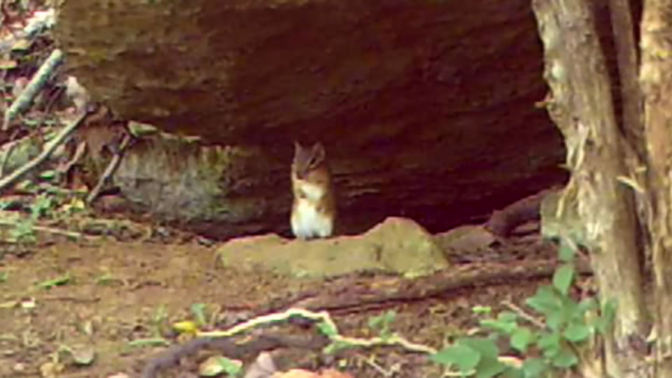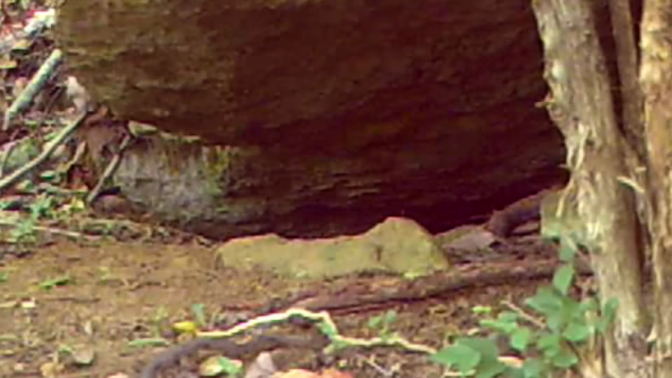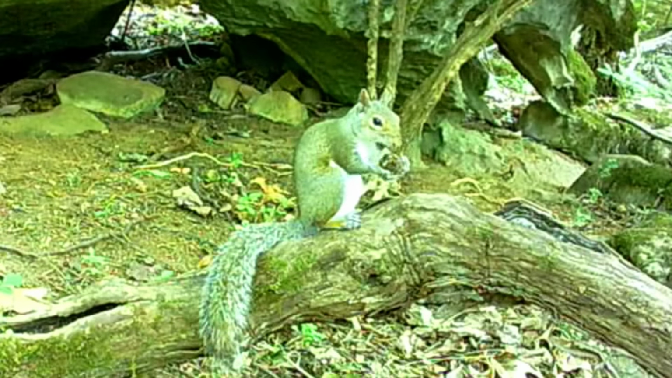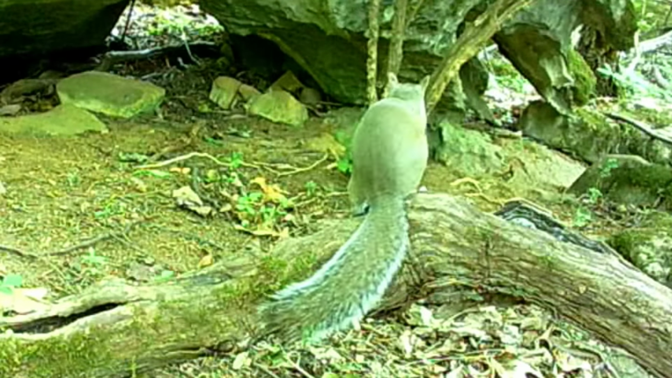See him coming and going out of it enough. And old Squirrel Ricky. Got him a nut up on his perch. Everything's just fine. Looks like he got a little walnut, but where the world he got it, I don't know.